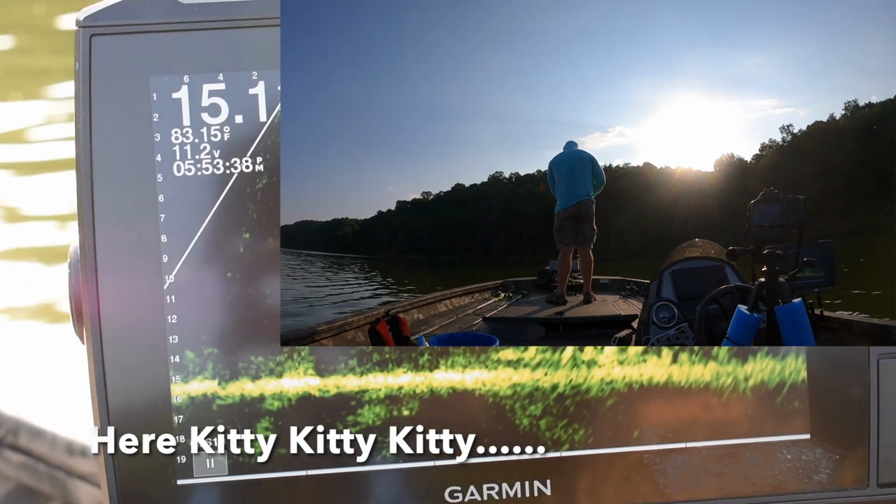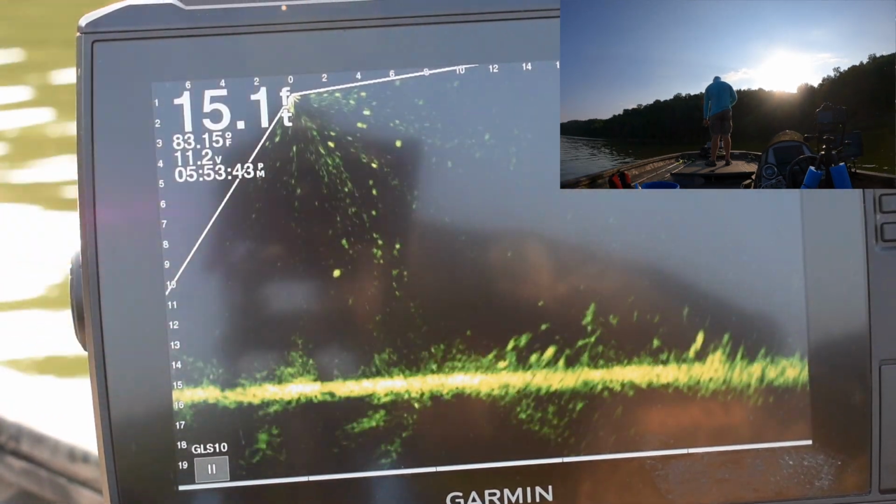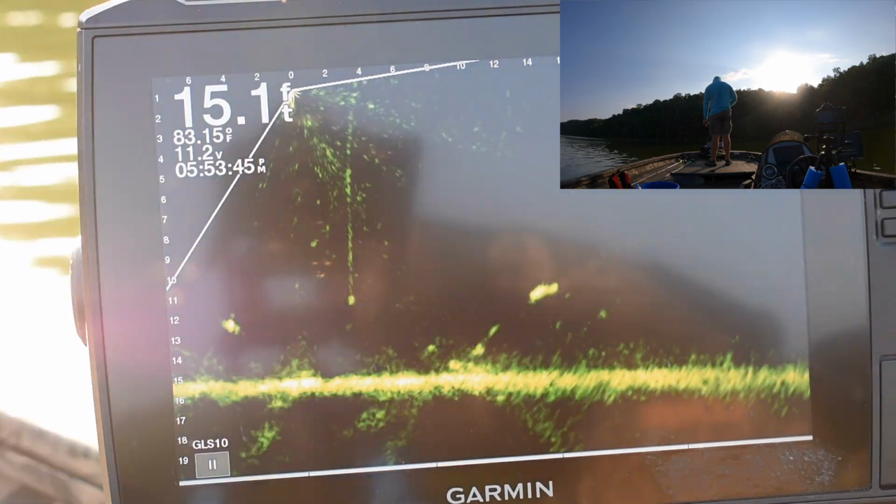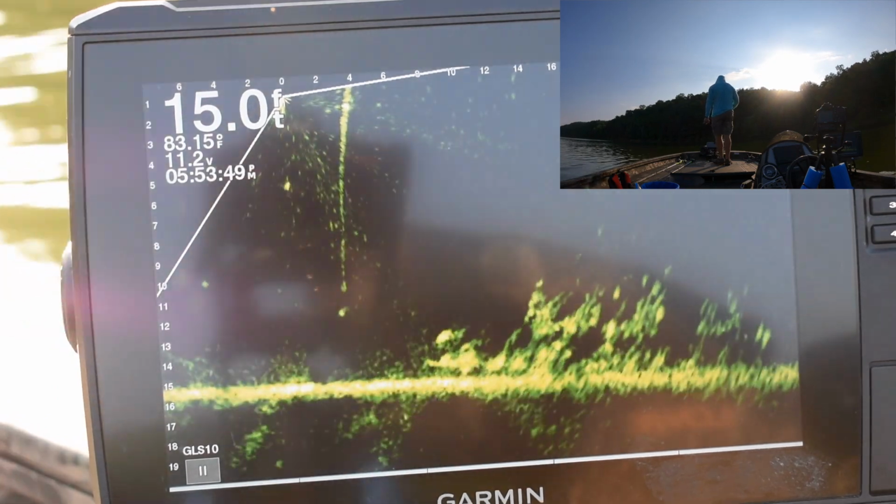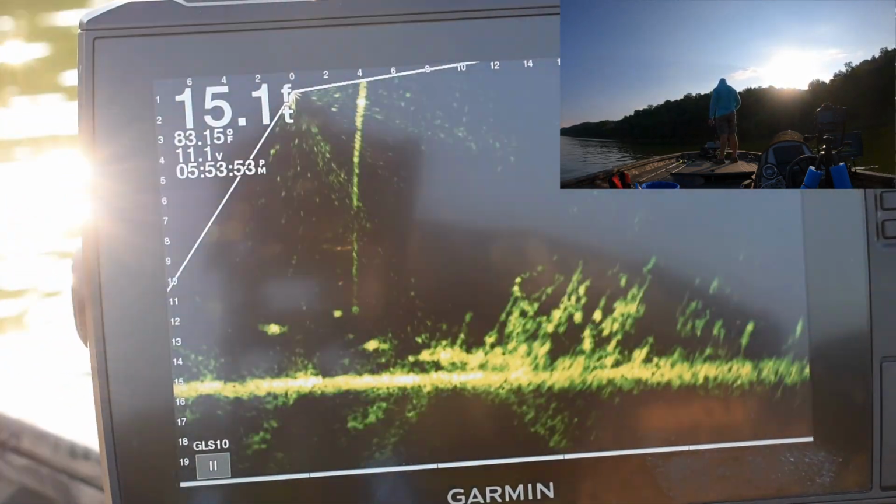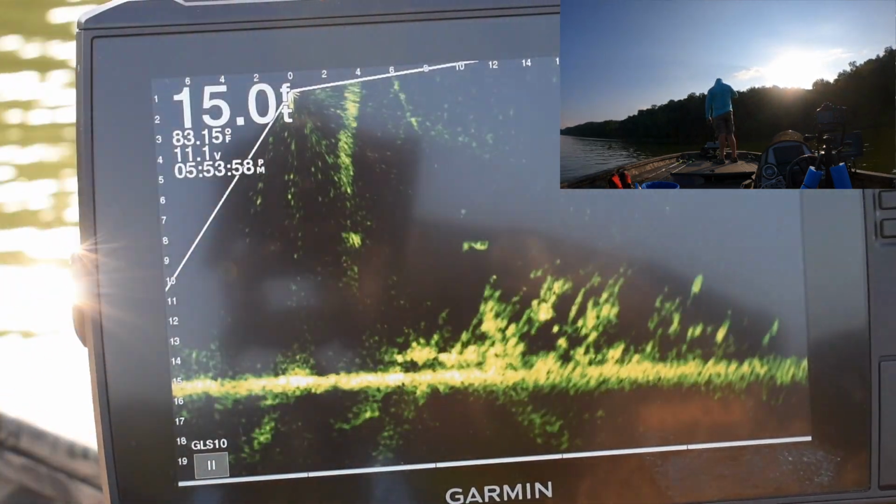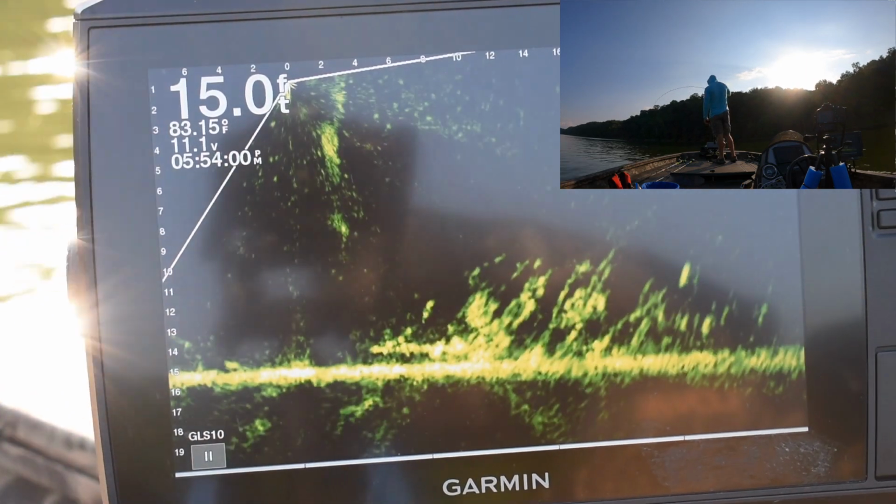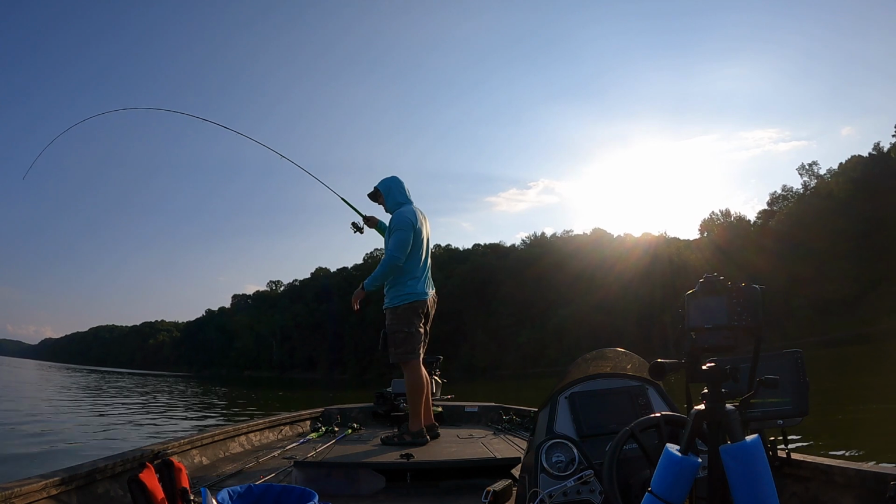But check this out here, kitty, kitty, kitty. And this was pretty cool. Pretty cool that we were able to capture it, and you could see that fish, bigger signature, coming into the bottom, and it's just cruising. You can see it coming up, gets attention, swims up, and there it is, and then boom, it took off. It was definitely a lot of fun.